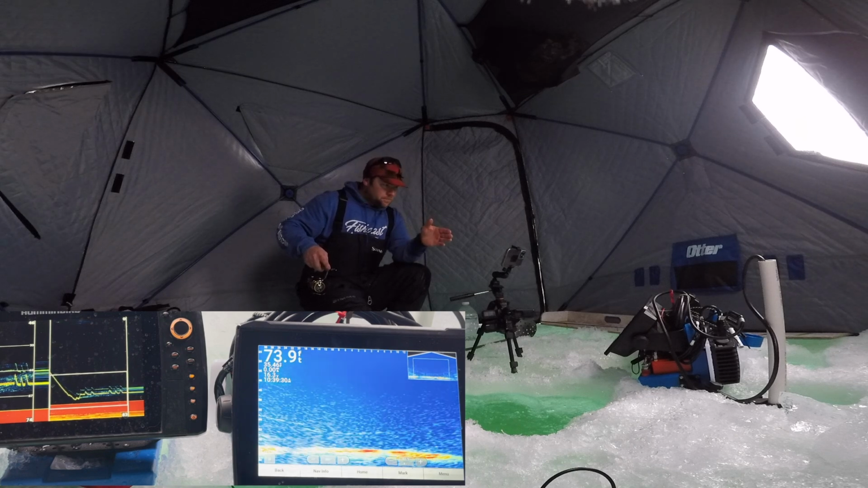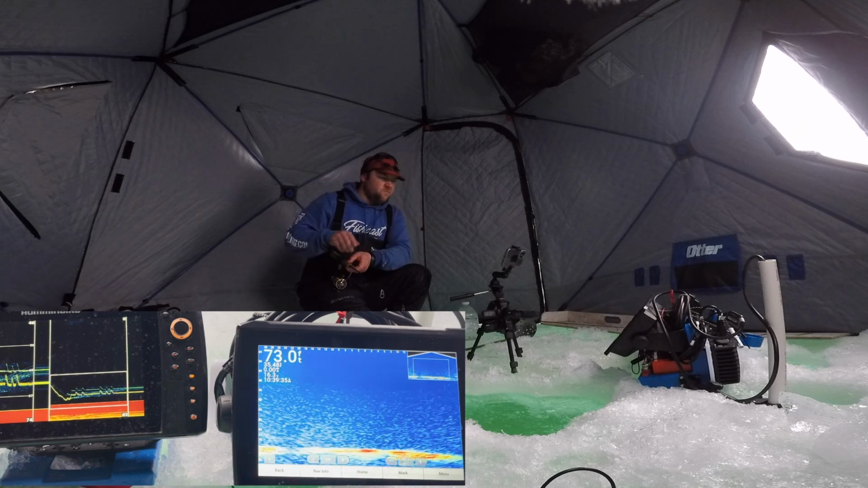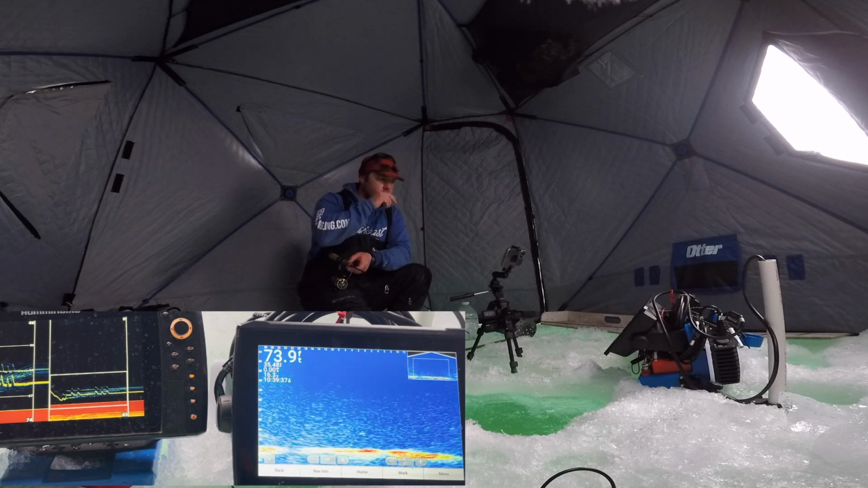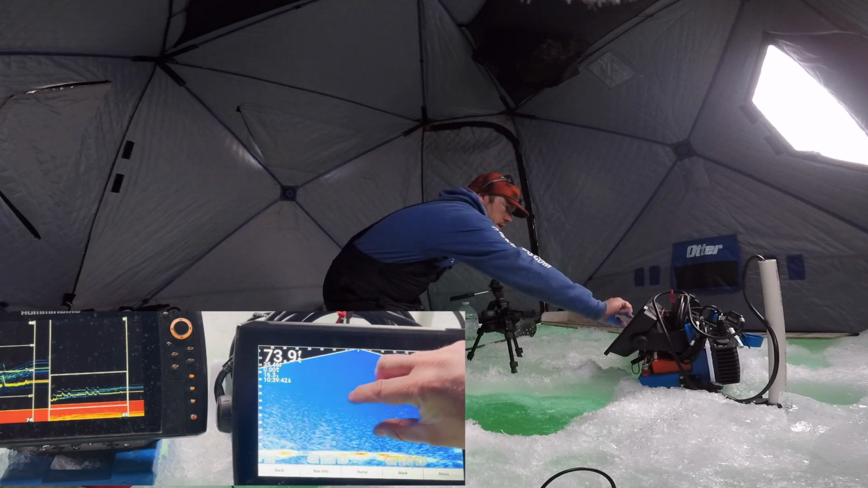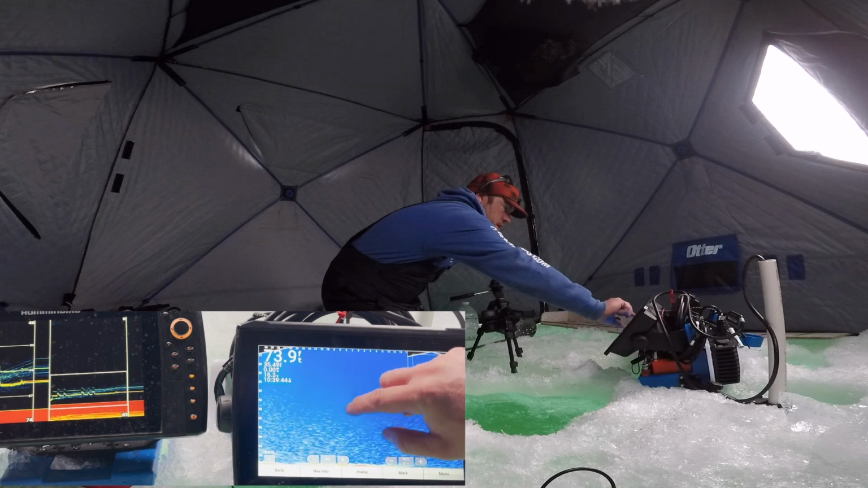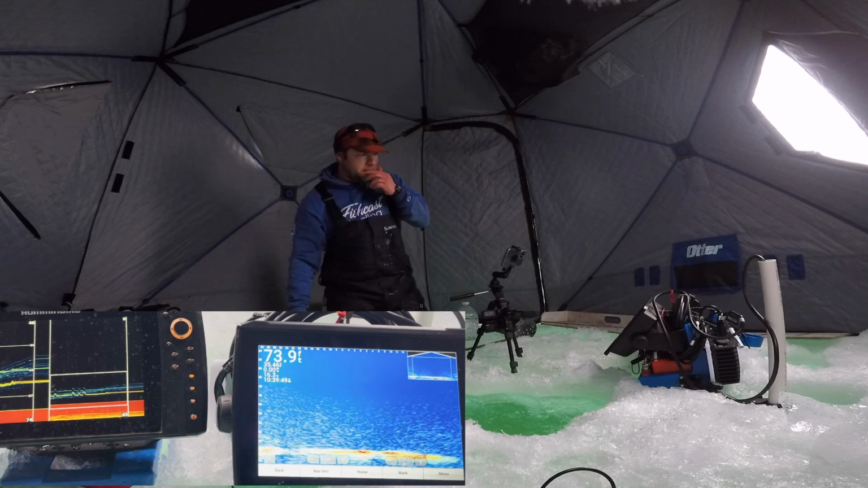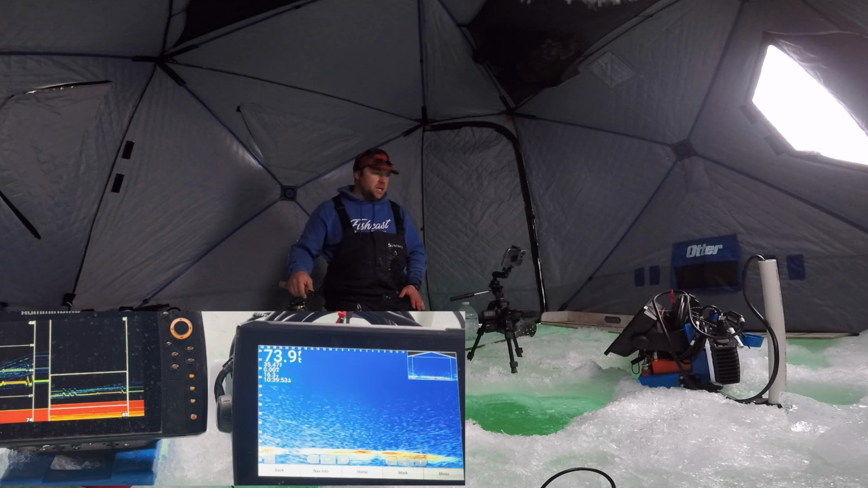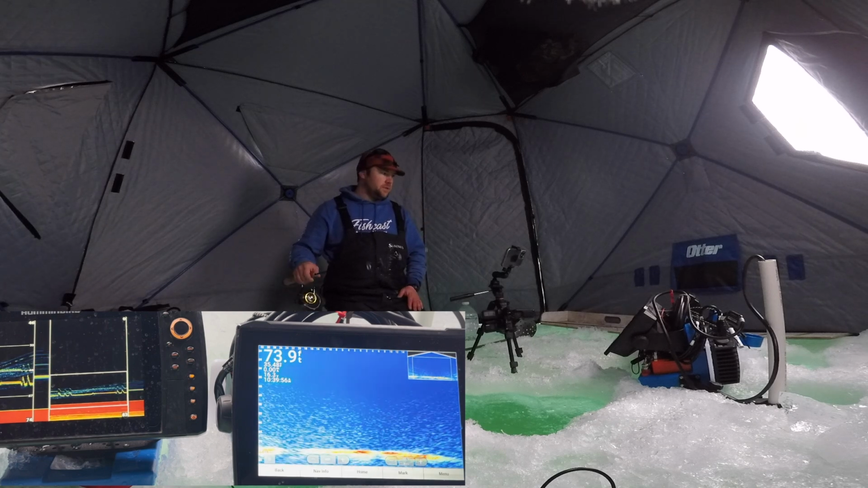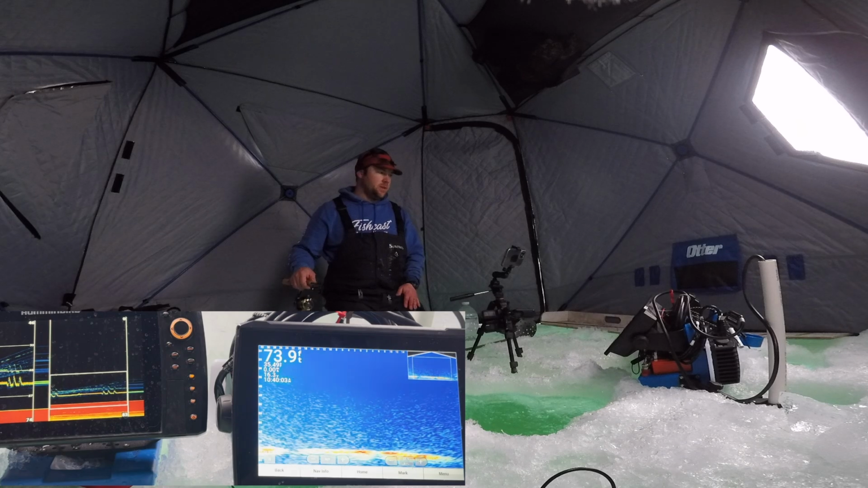On the Livescope, I'm zoomed in just a little bit. That's a really nice thing with this Garmin unit. You can just touch and zoom in. So I'm zoomed in just enough to cut off the top 20 foot. I want to view pretty much the whole water column to get that whole chase. I don't think there'll be too much in terms of the actual chase going past that. I mean, they will eat right up under the ice though, which is pretty cool.